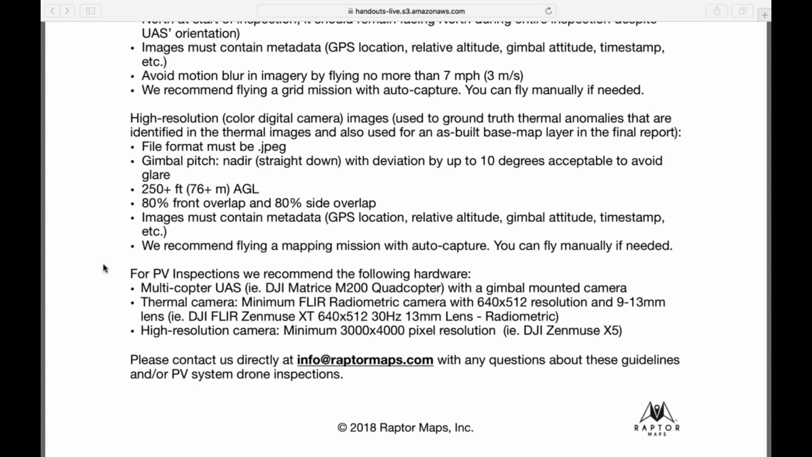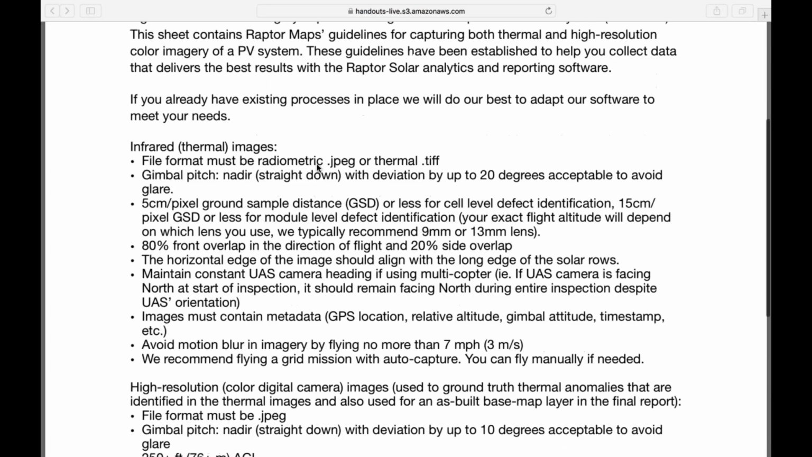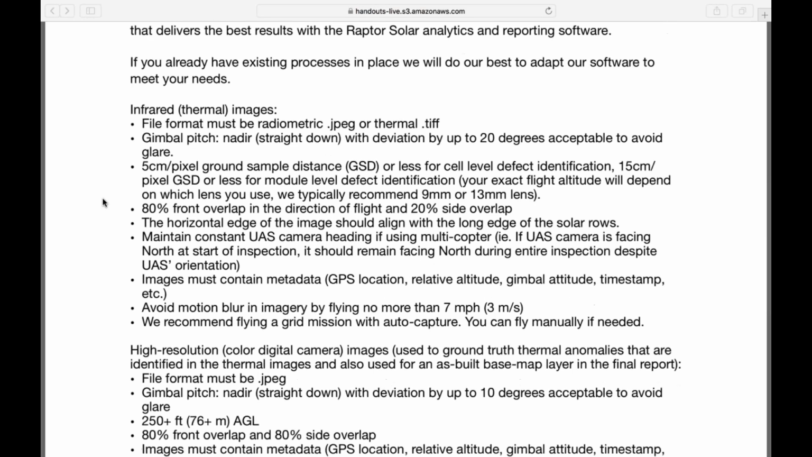Yep. Okay, so if you have any questions on this page, just kind of briefly going through it. File format must be radiometric JPEG or thermal TIFF. Here's another one that's really important: the gimbal pitch is straight down, with a deviation of up to 20 degrees acceptable to avoid glare. Now, glare, to me, has a lot to do with the time of day in which you capture your images.